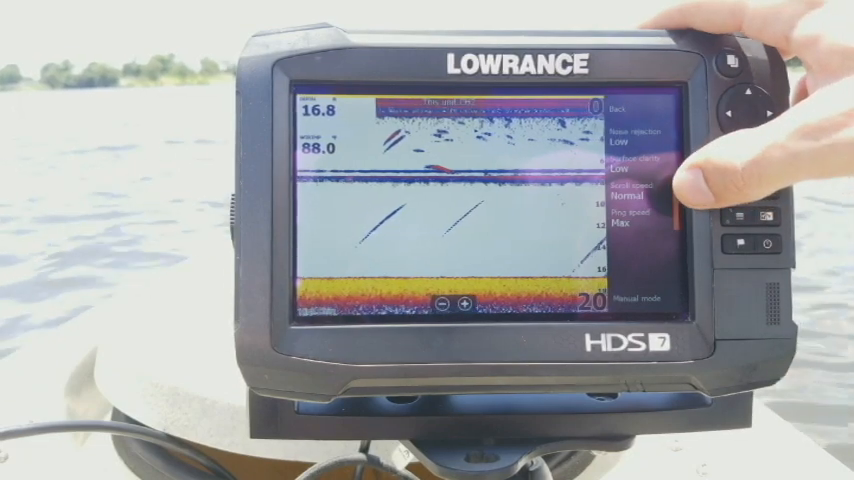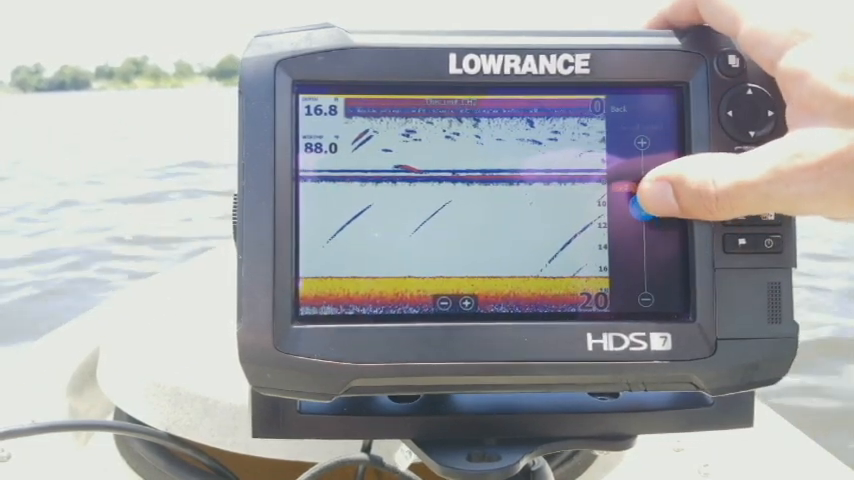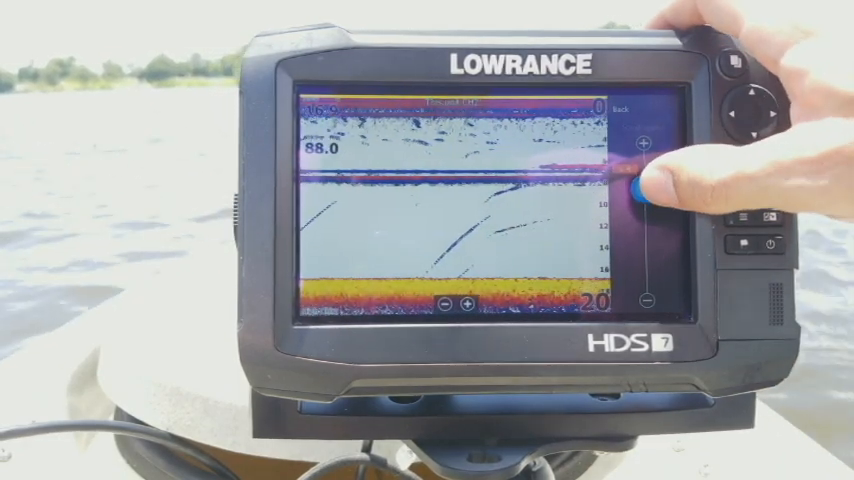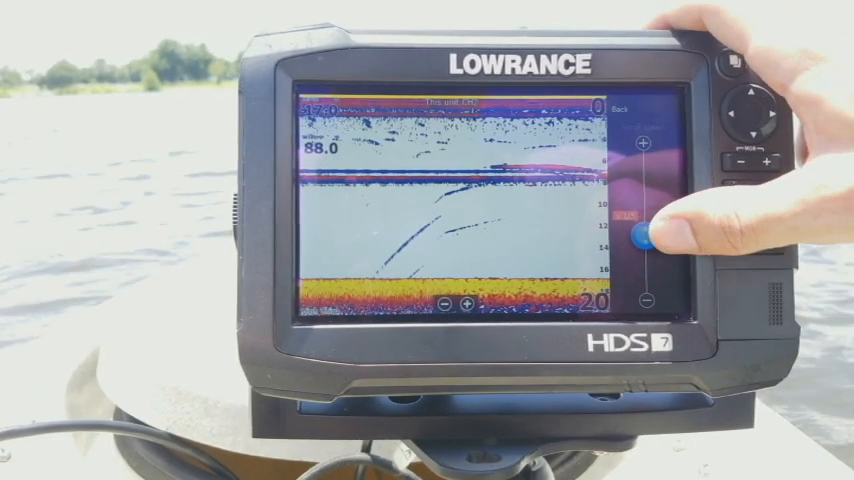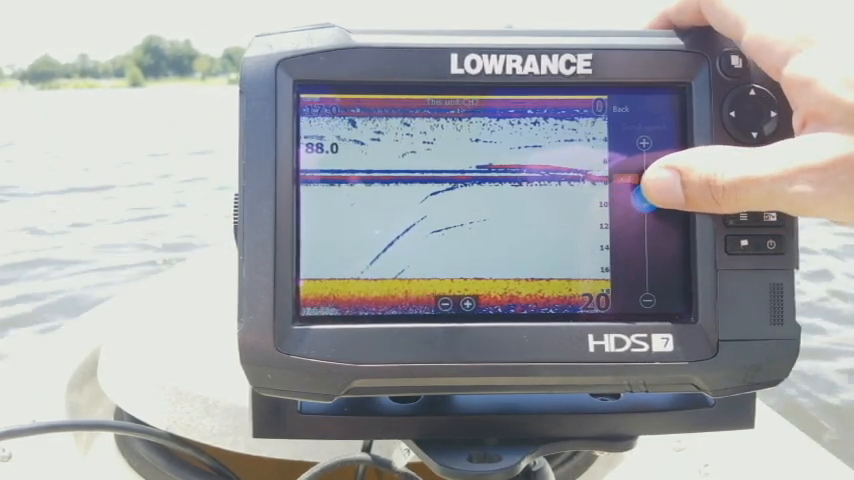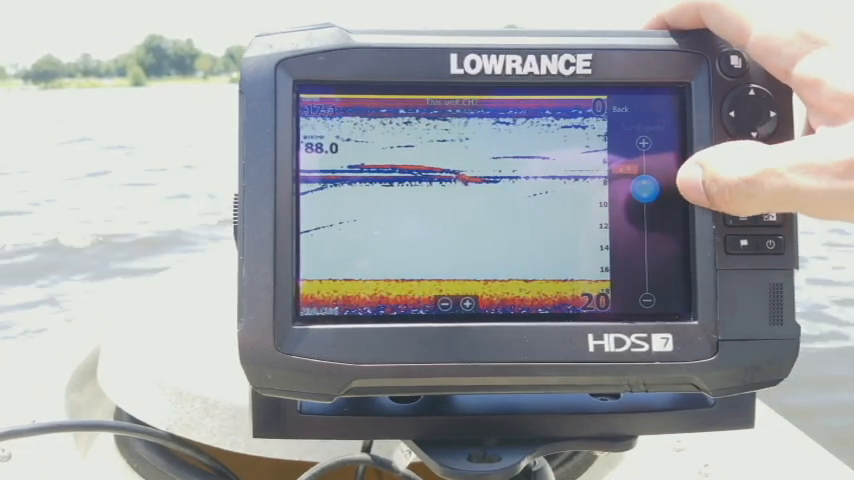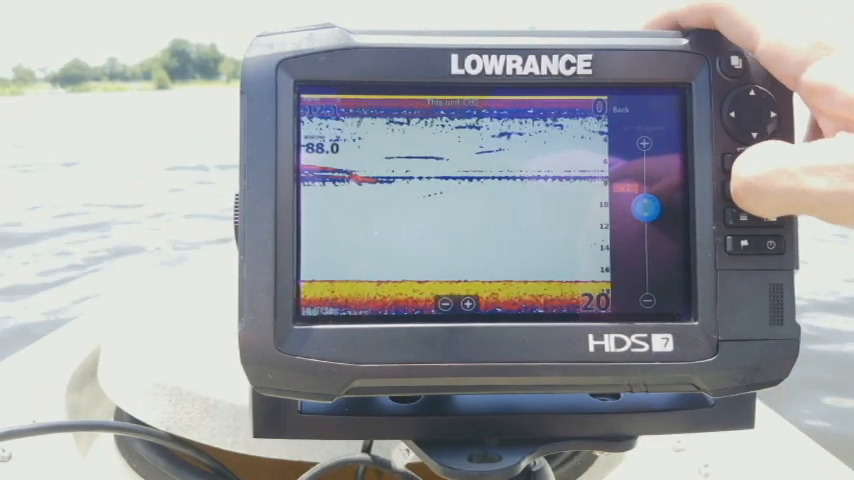Now let's go ahead and go back. Now we have our scroll speed, where you have the slider bar again, to where if you go up, as you can see, it increases the speed of the scroll on here. And as I go down, it slows it way down. You don't want to necessarily go too high because it will distort the picture. It'll start to stretch everything out and break it up.